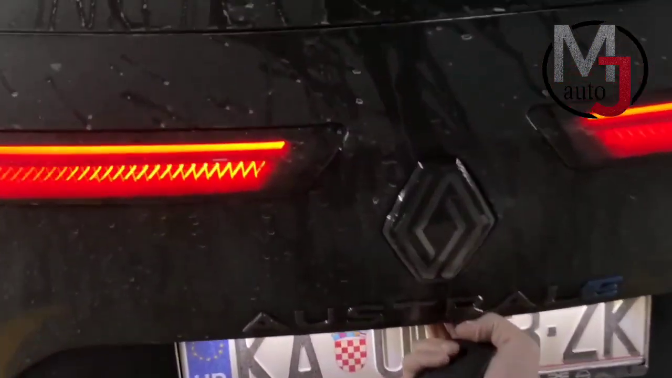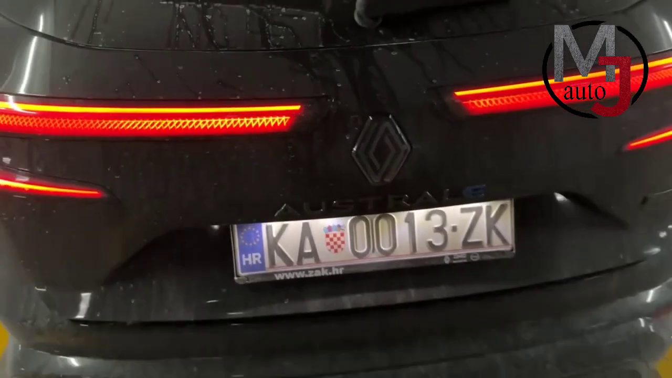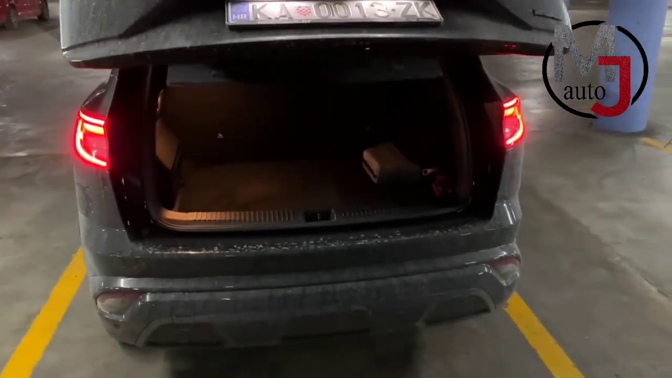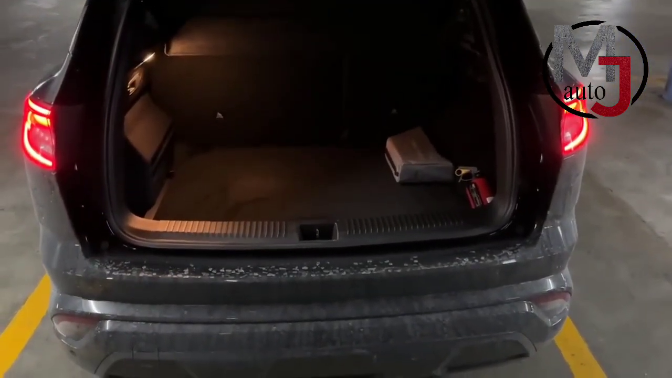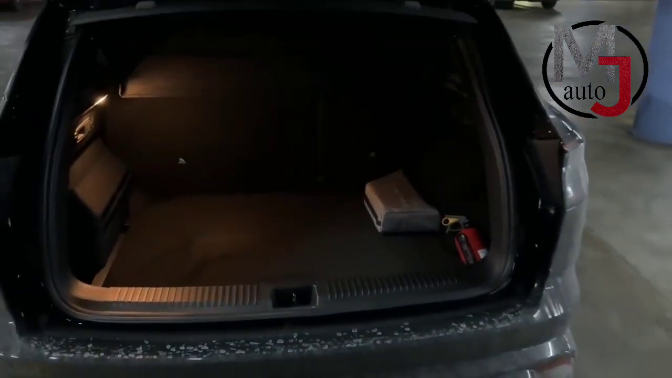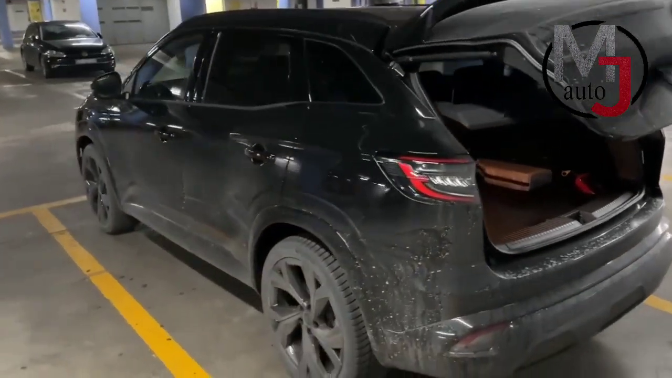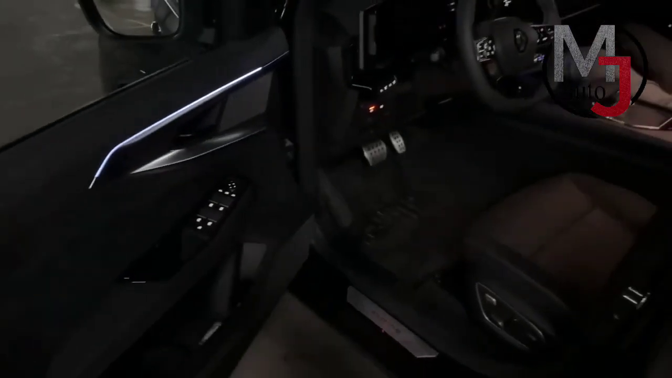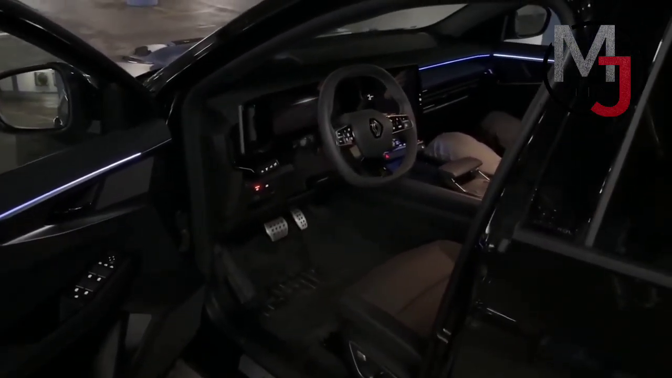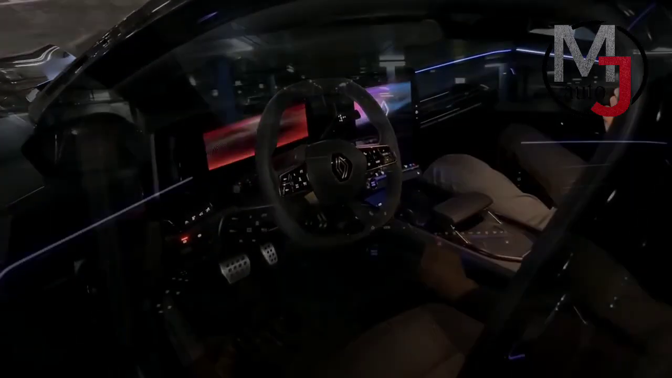You can also open the tailgate, just press this. Electric tailgate, and the car is filthy. We've been on a road trip. We went from Opatija here to Zagreb, and you see this is the trunk space, nice square shape. Press this to close it, and we are ready to go on a night drive. We have the beautiful interior, nice ambient lights, and my colleague is next to me, so we're gonna drive the car back to the dealership now.